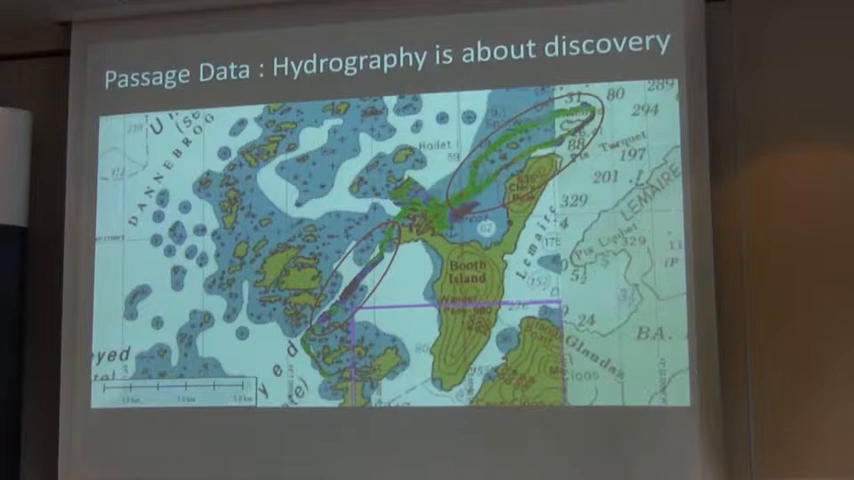Okay, here's another one. I think it's just proving the actual point that when we're dealing with areas where you've only got white paper, then any data is good data. For us to be able to actually say that even our passage data was still meeting order 2 just meant that all of this stuff can now go on to actual new navigation charts.